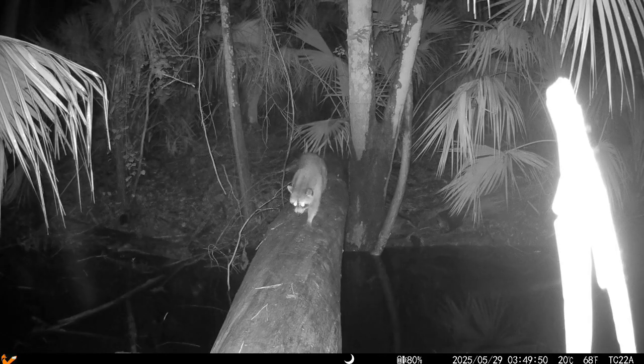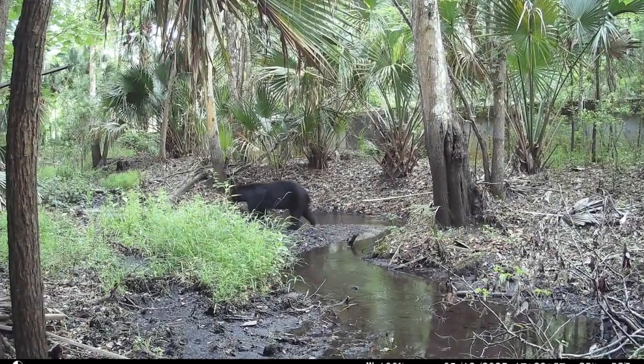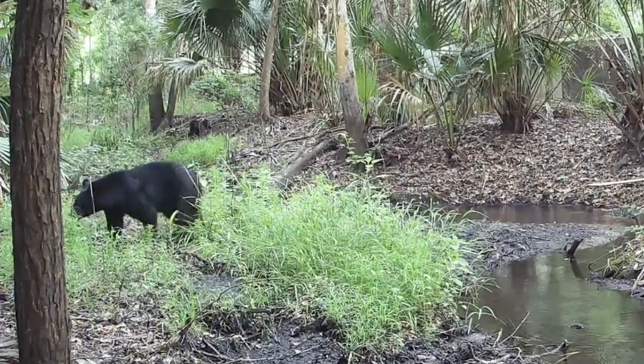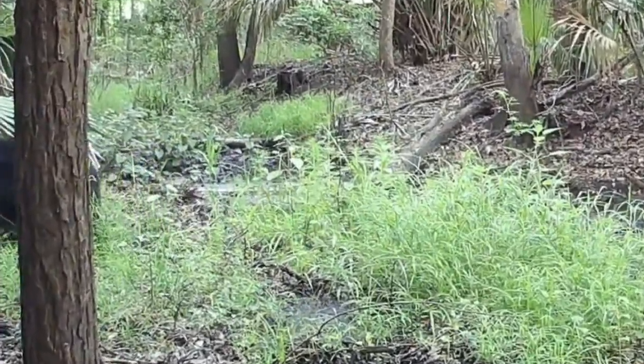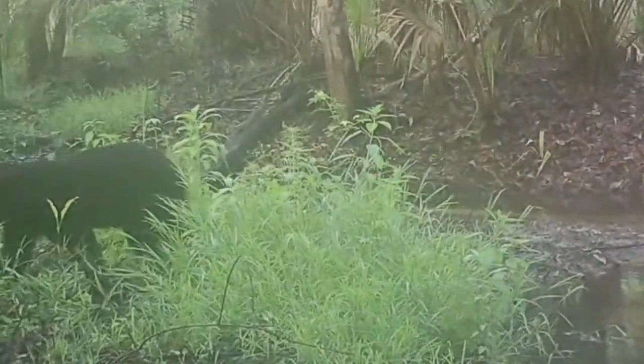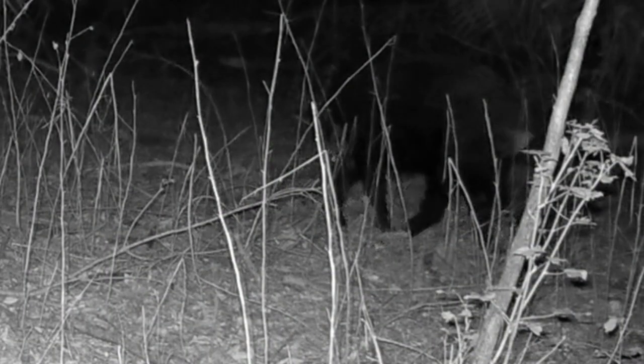There's a pair of raccoons walking by. And here's a bear. Check this guy out. He's wandering. He's walking across on the second location. Another bear. There was a squirrel kind of hanging around in the corner as well. And here's the third location.